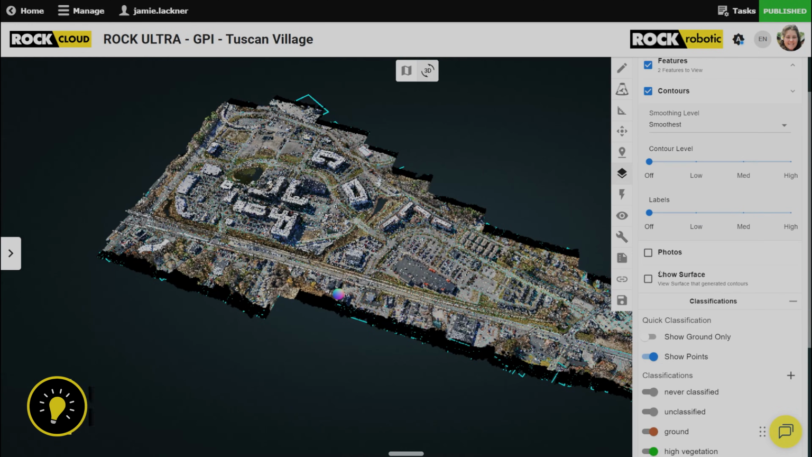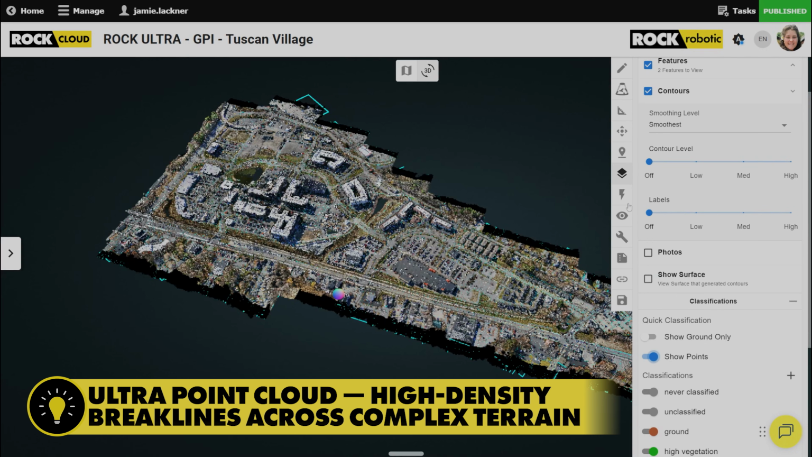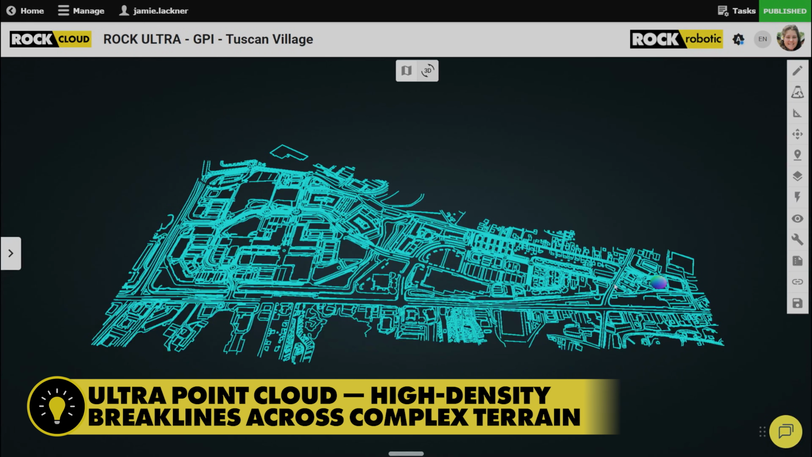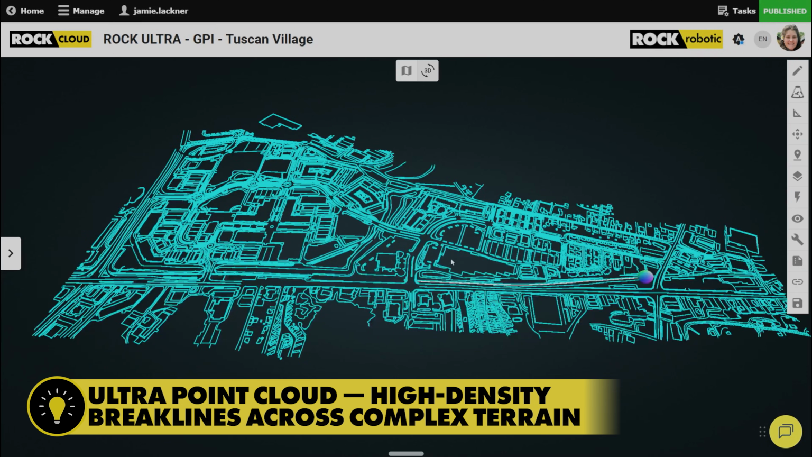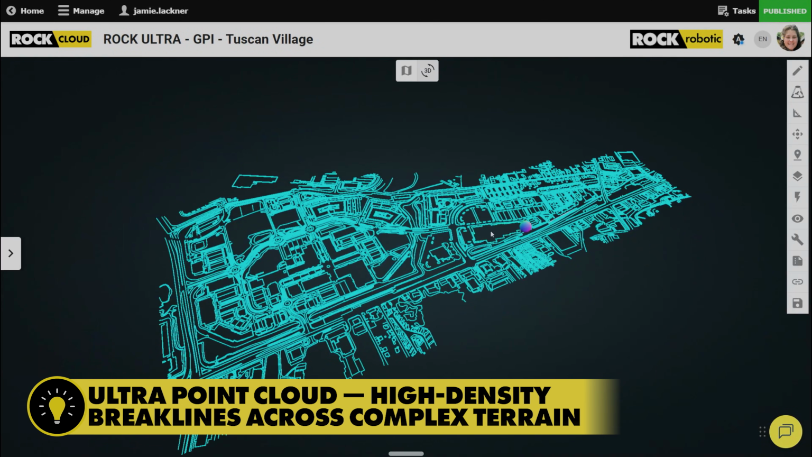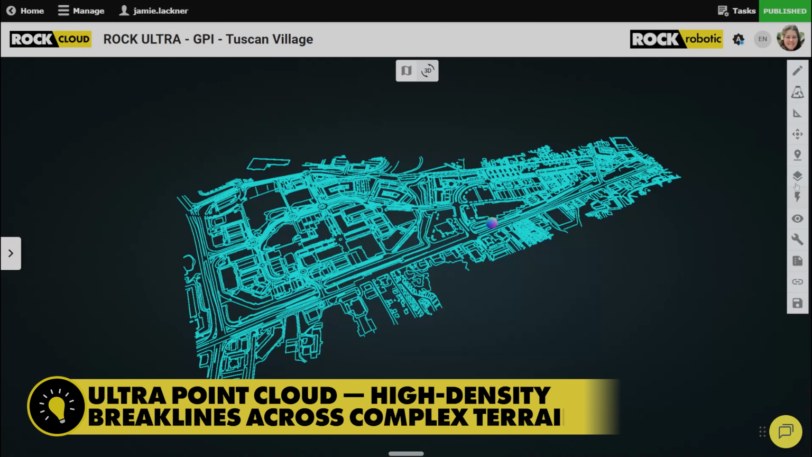The amount of breaklines. The amount of breaklines and the speed at which you guys completed this is an eye opener. Like you said, you guys are an extension of our business.